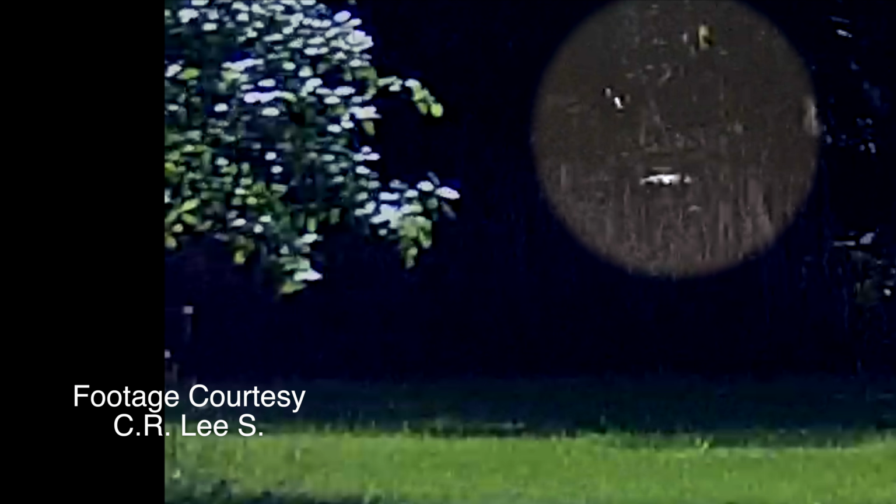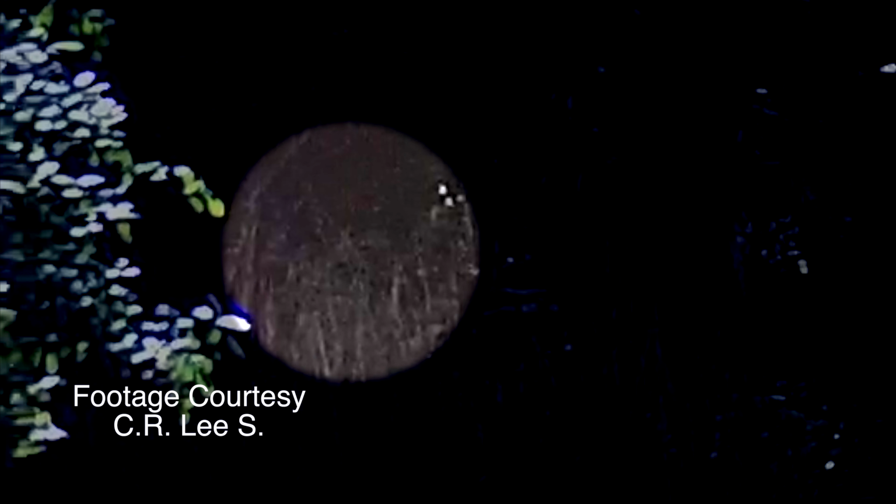It's incredible that the creatures will literally just sit in the tree line right outside your campsite at Dupuy, and they'll just watch you, man. You can see them right there.